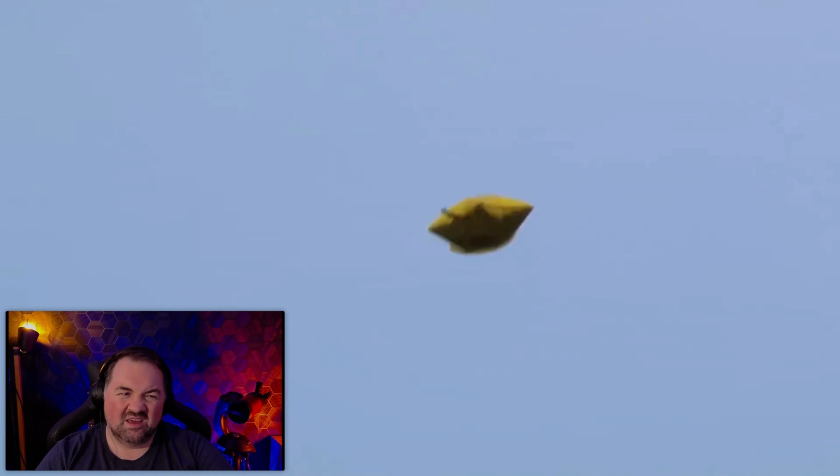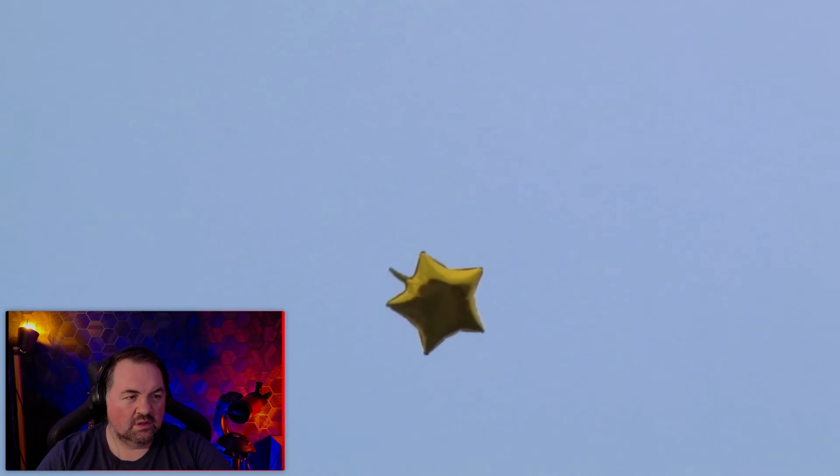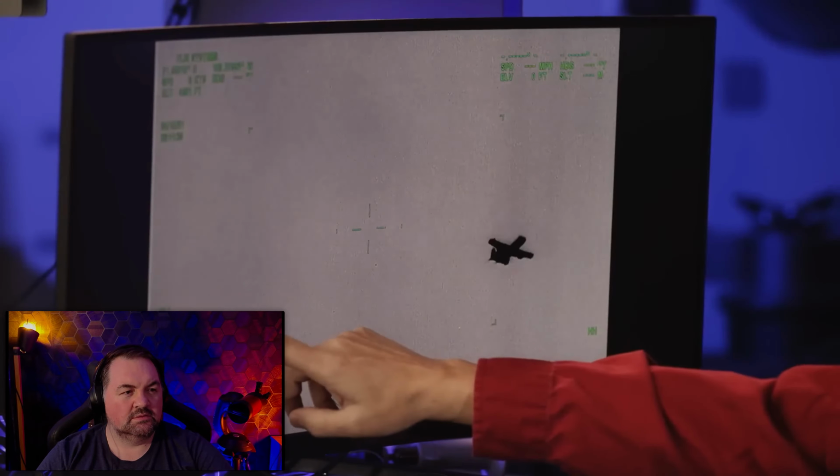There's no exhaust plume either. What kind of airborne object can change its shape? Is that not just the camera artifact, though? Changes shape. Perhaps a balloon in the process of deflating? We asked astronomer and visual effects artist Mark D'Antonio whether or not that theory is full of hot air.